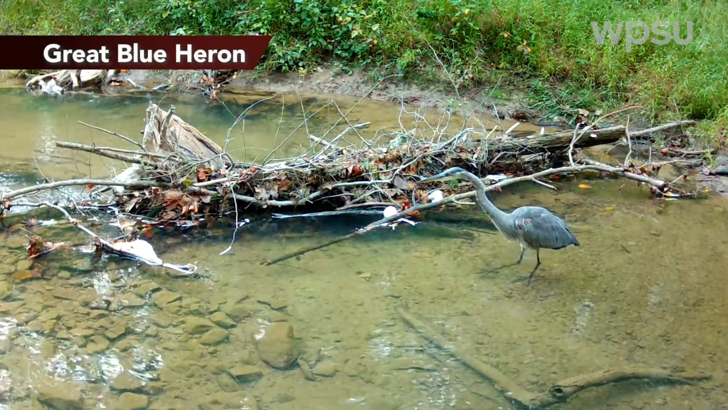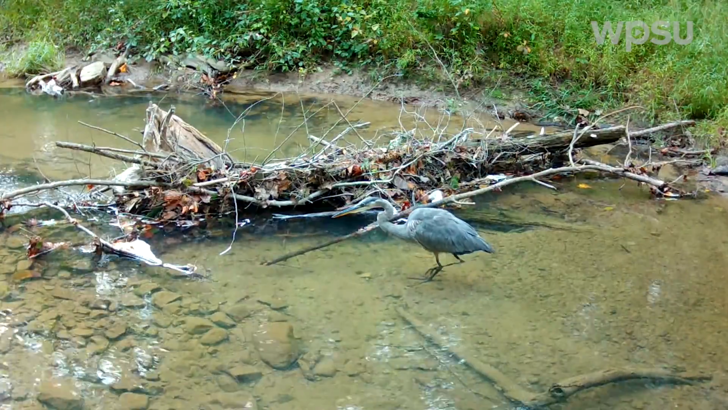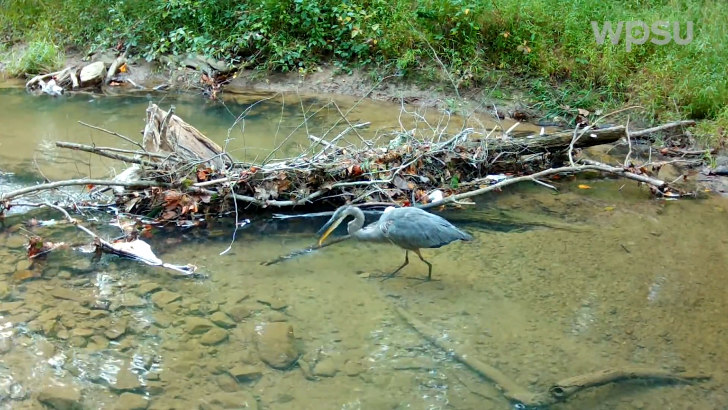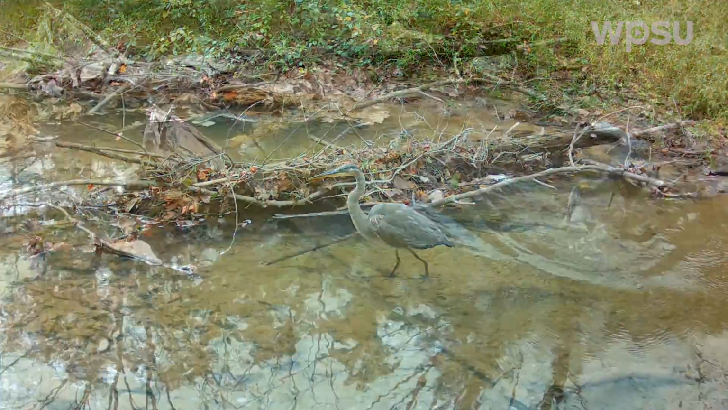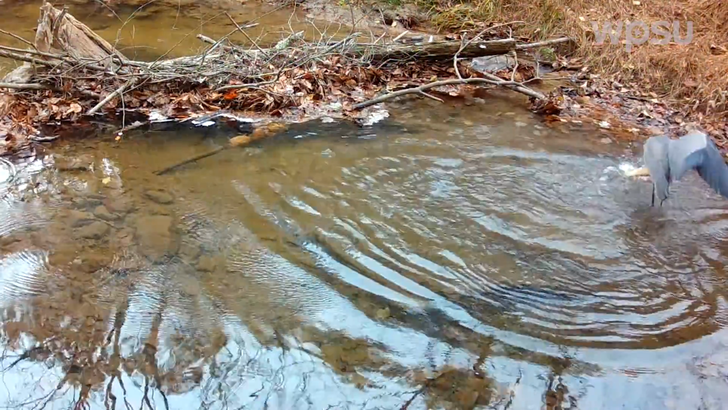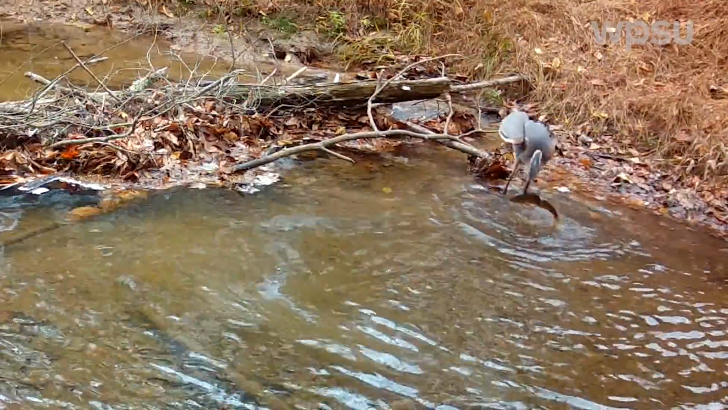In the same spot we saw the buck crossing the creek, we see this beautiful 4-foot-tall great blue heron hunting for fish and other aquatic snacks. They're not always successful, but a lot of the time they come away with a meal. Sometimes the herons are very successful, as we see with this individual catching a fish that I think any fisherman would be proud of catching.